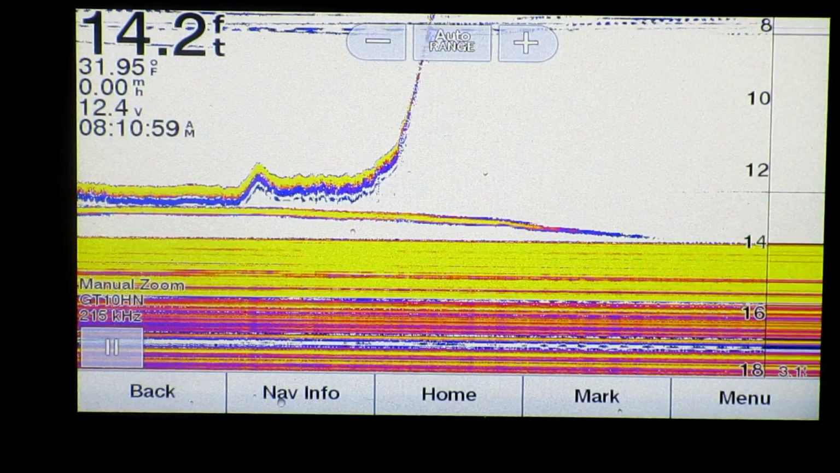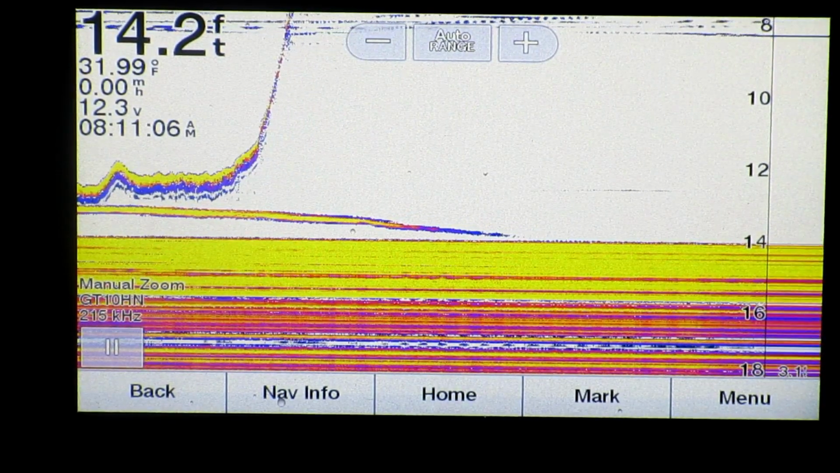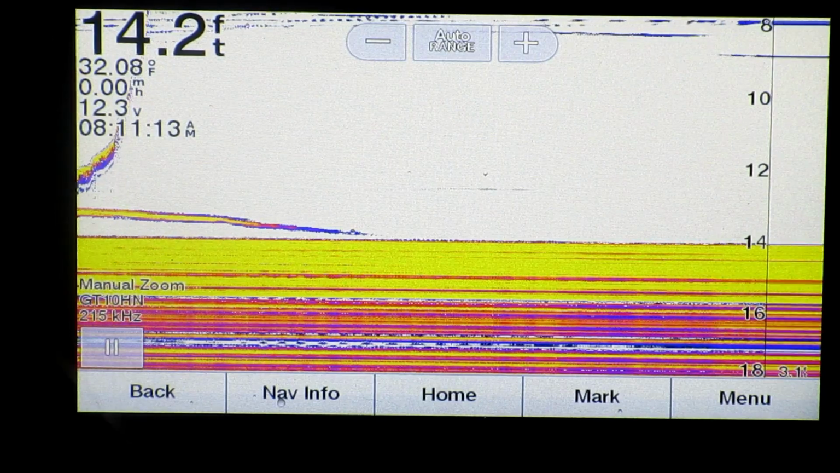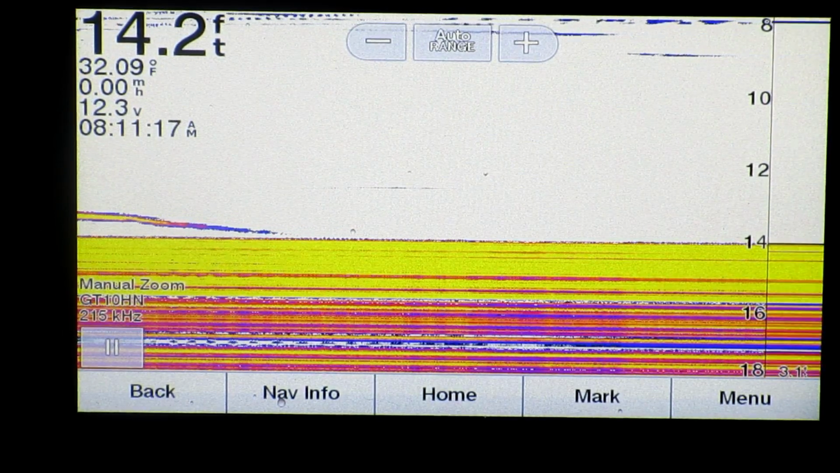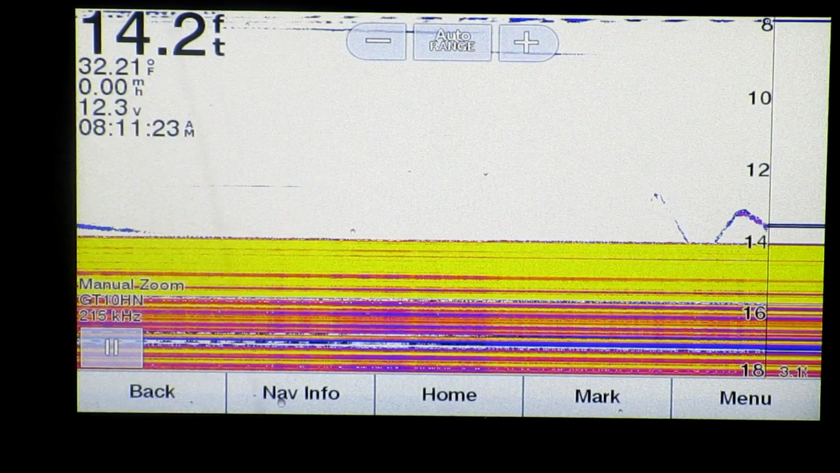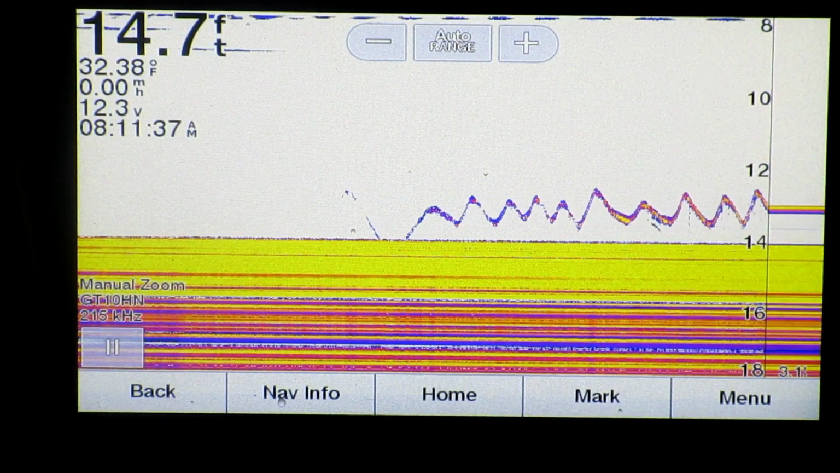Now I'm going to drop down that little flutter spoon with the wax worm on it. So let's get that guy down there. It's on its way down, but it fluttered off to the side a little bit, so it's not really showing up on the screen. There it is. Came back down below the hole. So you can see it showing up there. A little over 14 feet of water. The thing shows up pretty good down there.